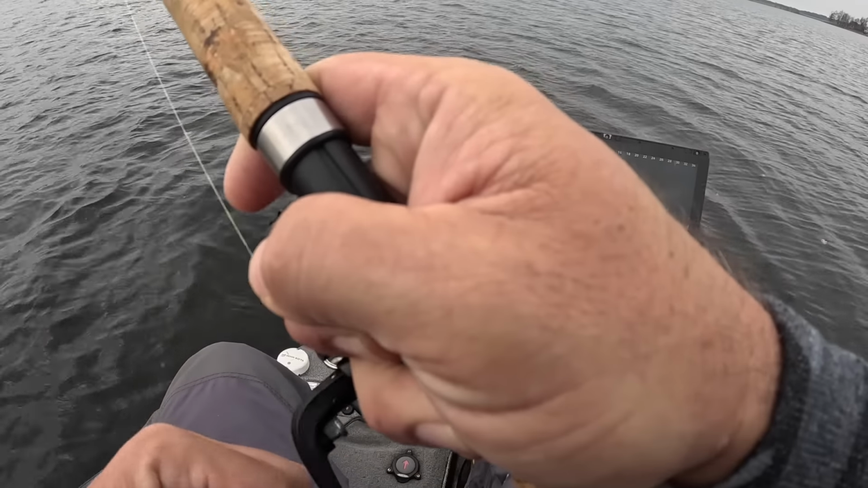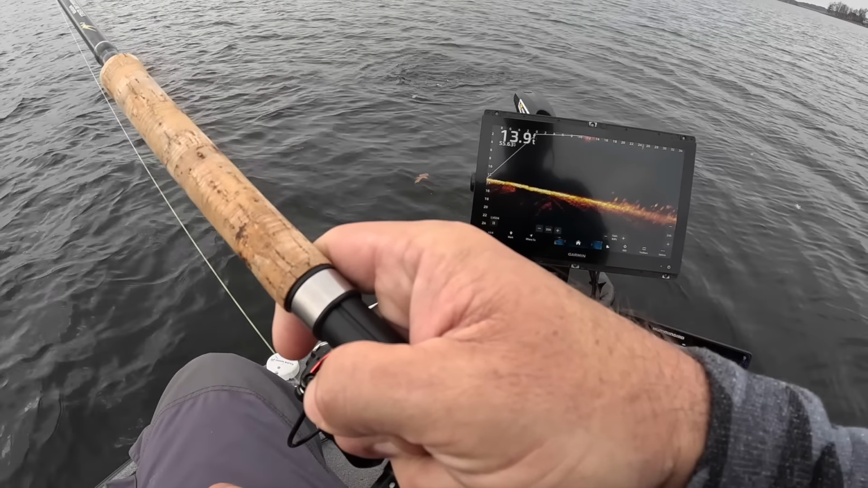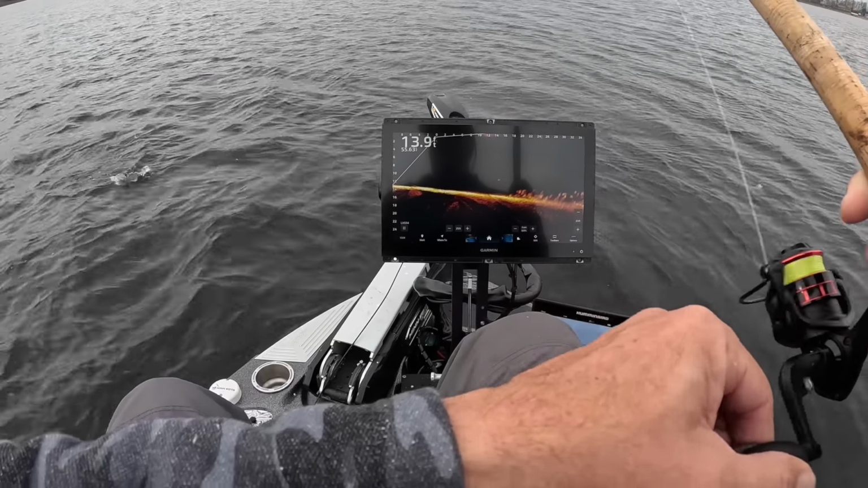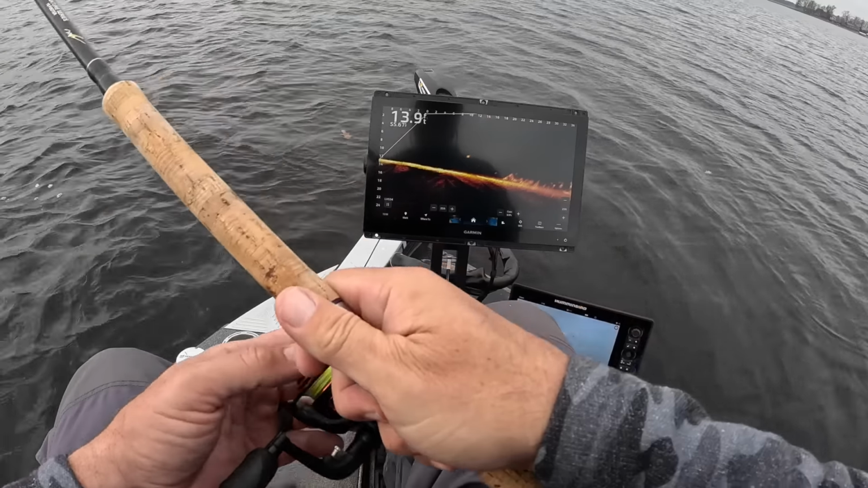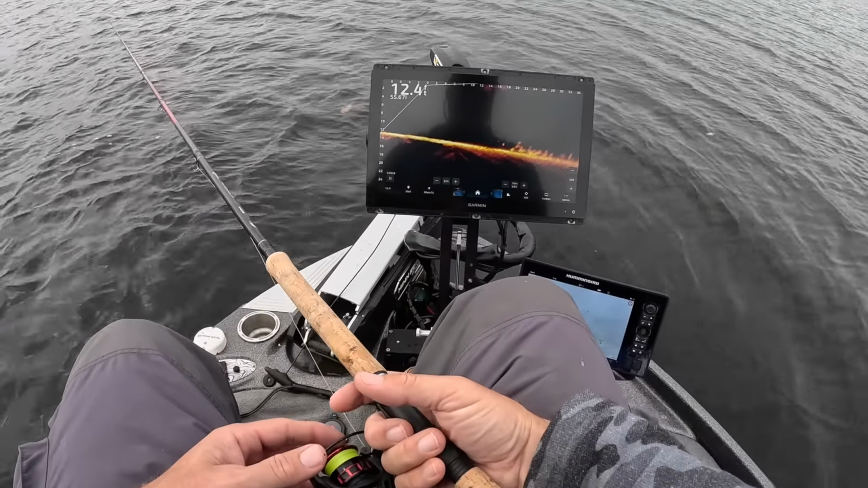Subtle little movements, man. We're going to talk about this one. Wow, that's fantastic. Good fish, man. Another tournament fish. Oh, there he goes. Oh, hey, that's me playing around with a fish and finally ripping through its lips, I guess.